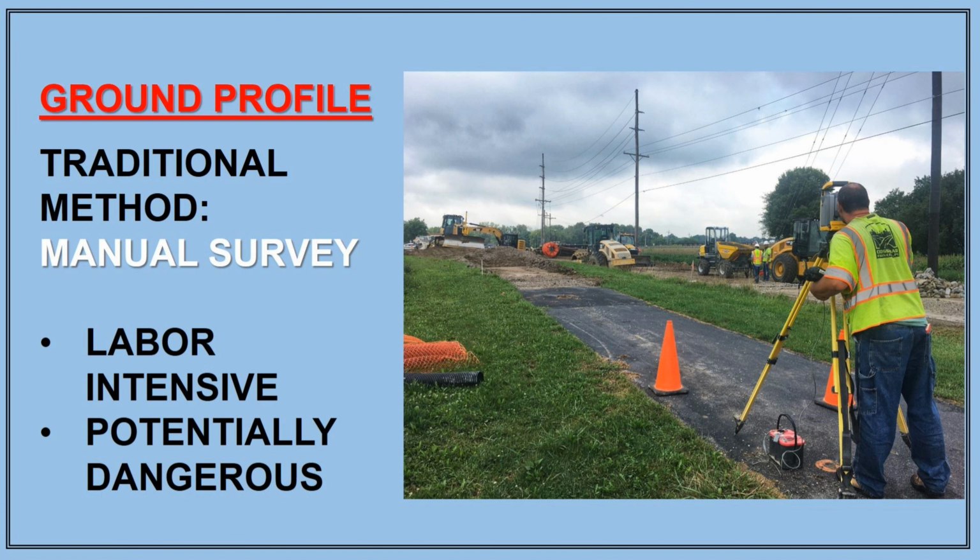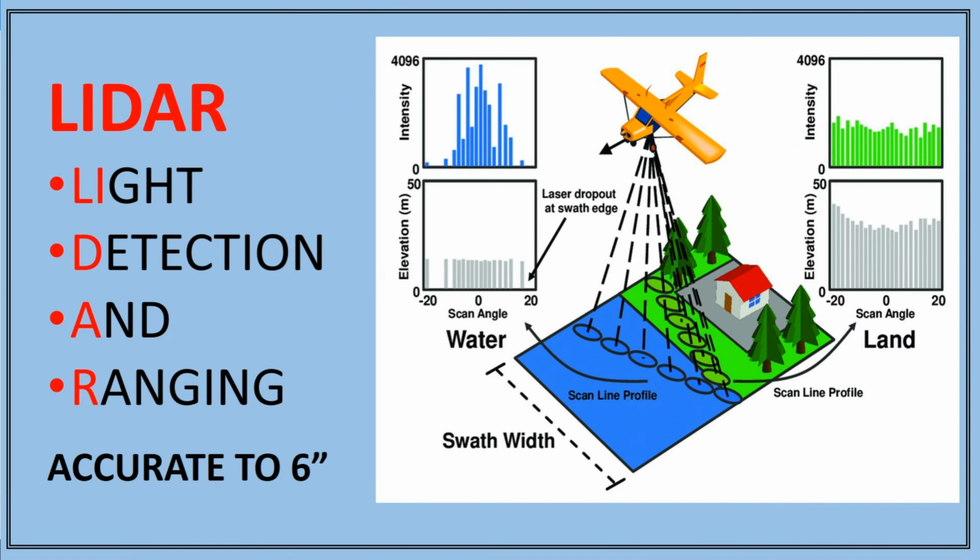Traditionally, this information was collected by a manual survey. A manual survey is very labor intensive due to the large amount of data that must be collected, and it's also potentially dangerous to the surveyor having to work on busy streets. In 2019, the district began employing the use of LIDAR to collect this information. LIDAR stands for Light Detection and Ranging.